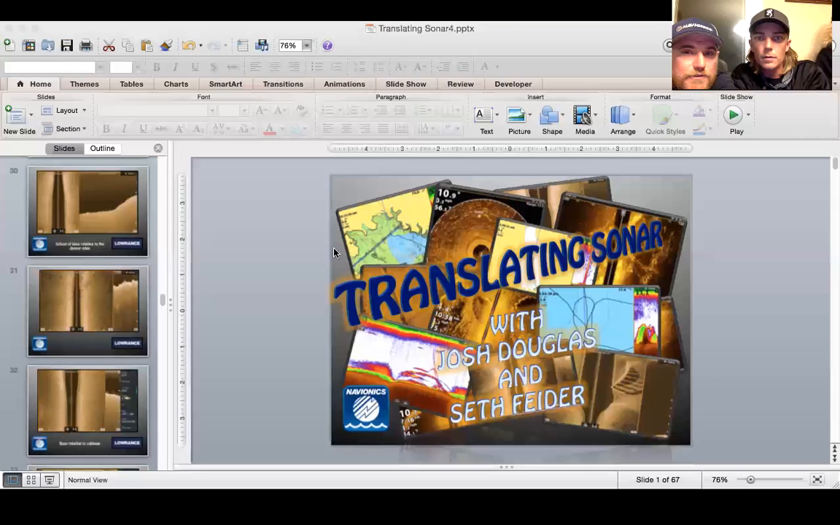Once you get going, can you address how to use electronics effectively in shallow water? It just depends on what you're doing. They have a lot of tools now. We went through 360 and spotlight scan, side imaging, structure scan, sonar. You just have to find the right tool for the right job.